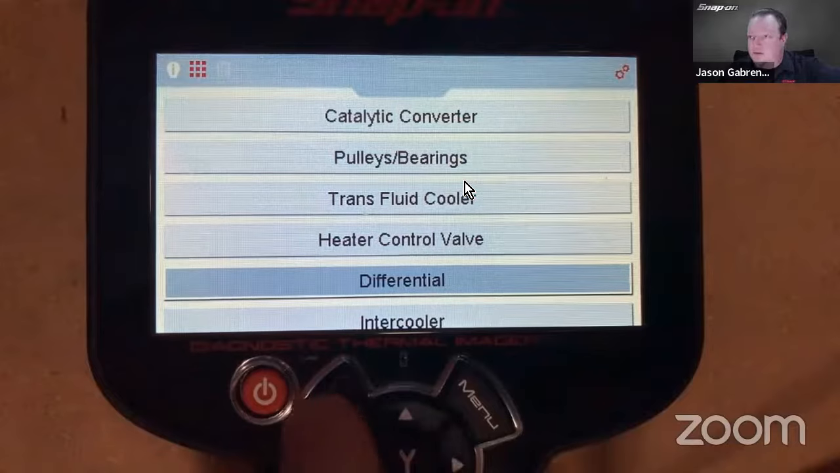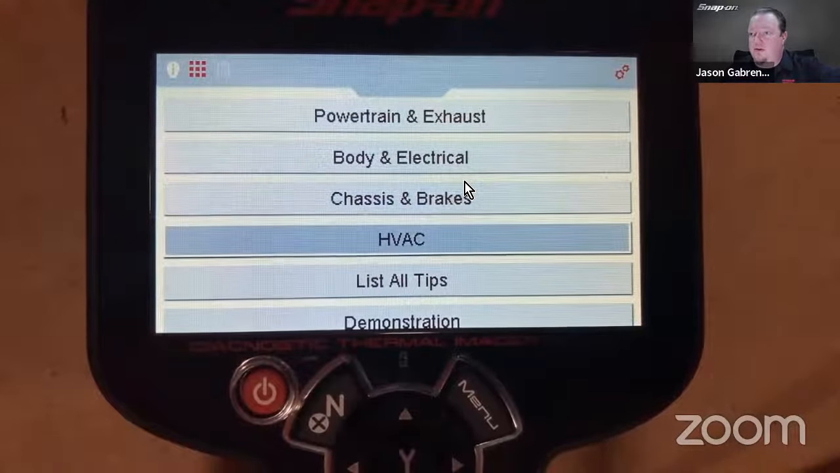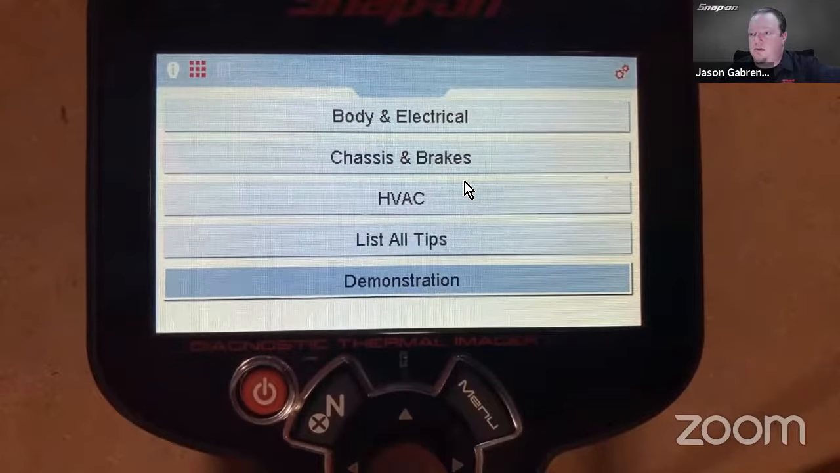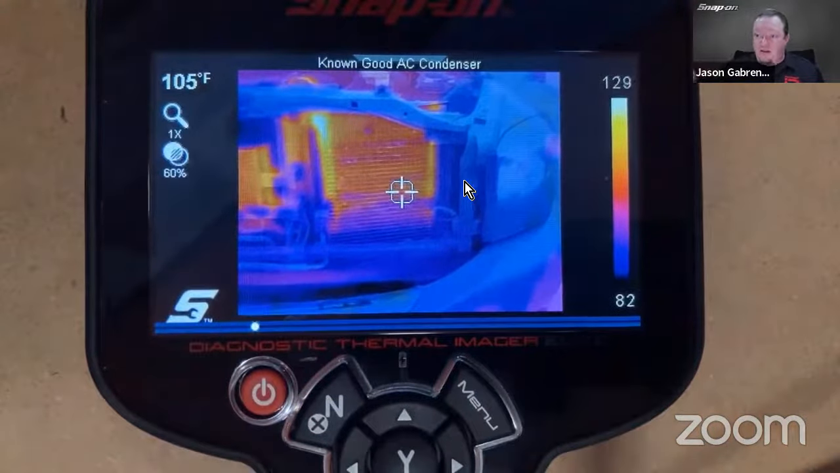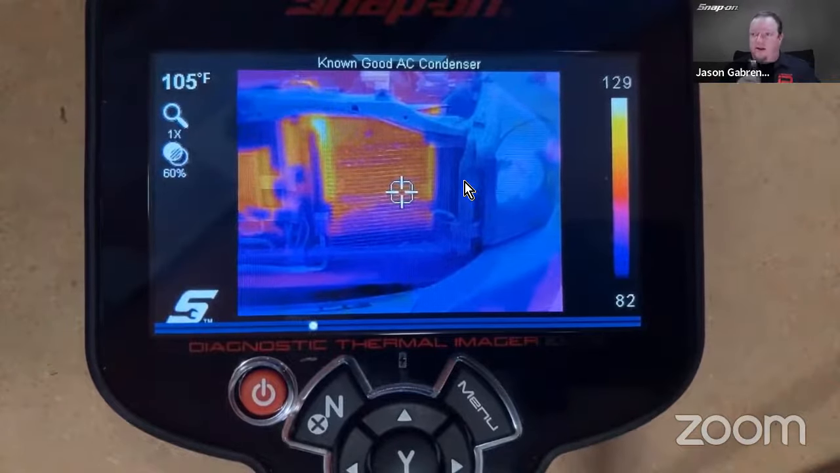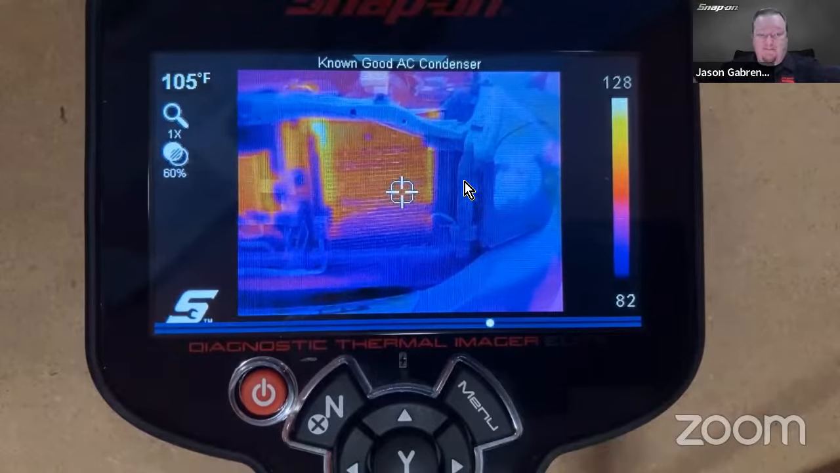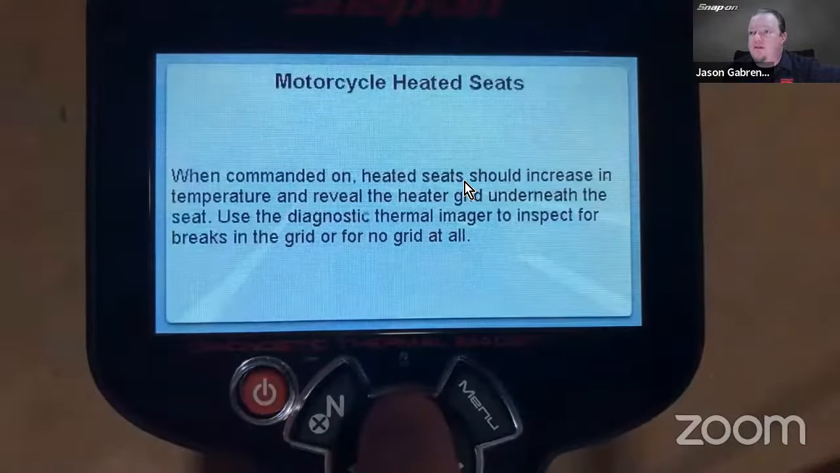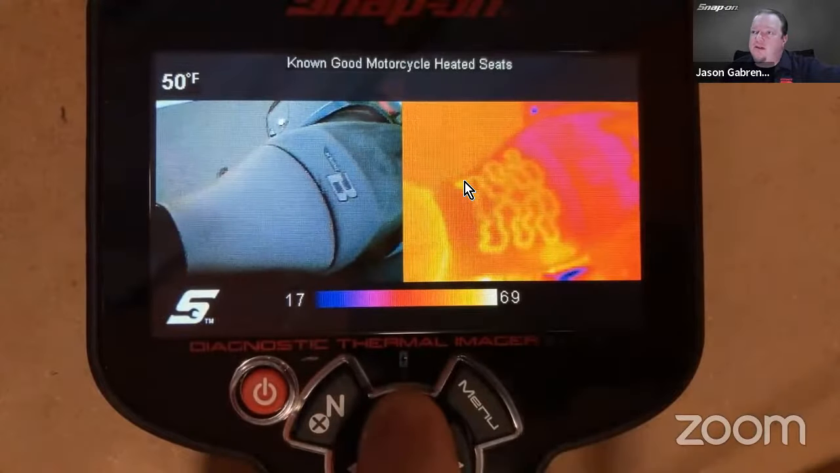There's also a demonstration mode. Trying to do this with a delay is interesting. You can see a demonstration, it's actually a video taken, and you can see how it looks on the AC condenser. Heated seats, same thing.